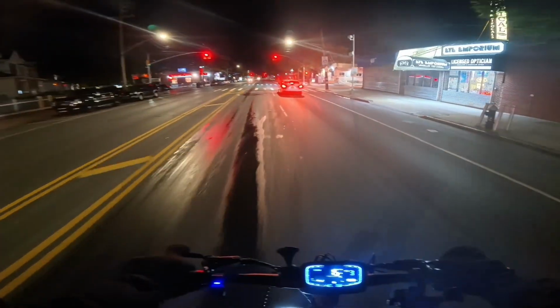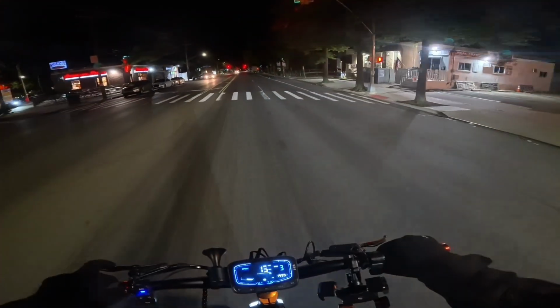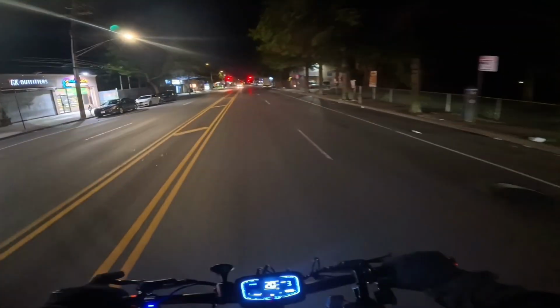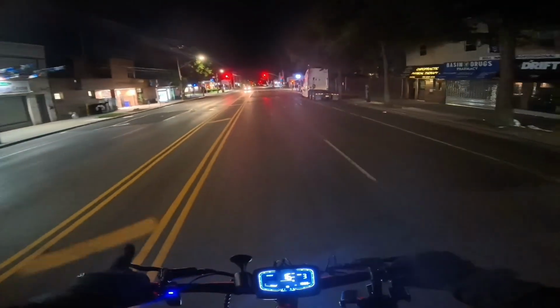Stability. I don't wanna ride with no hands over this mystery water. But yeah, man. Stability, no problem on this scooter, bro.